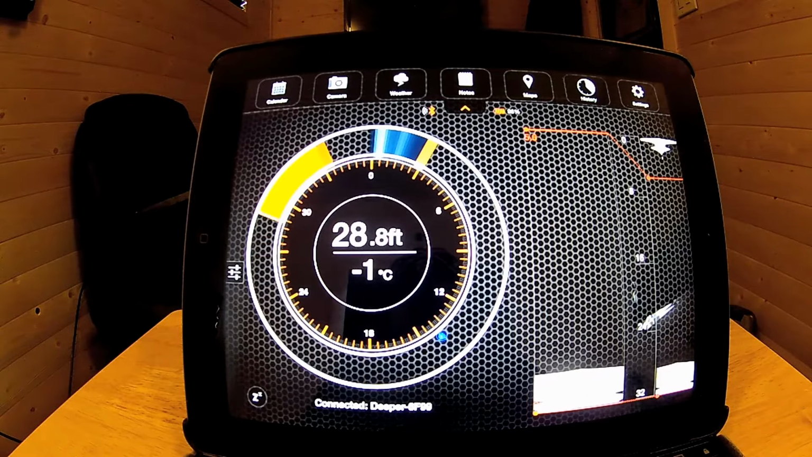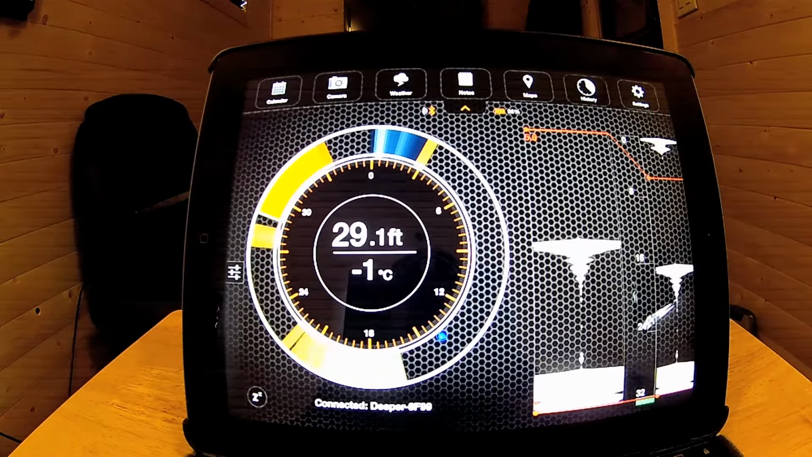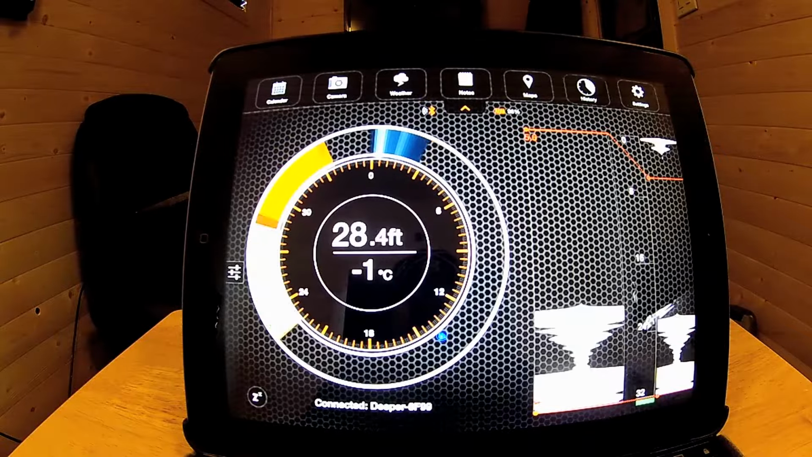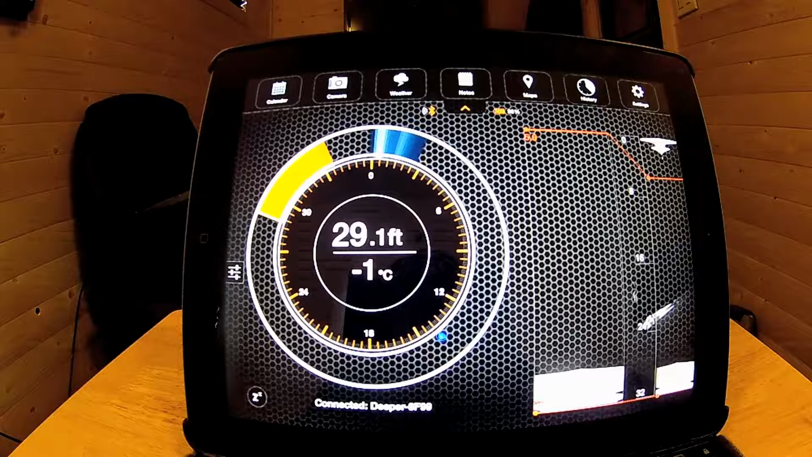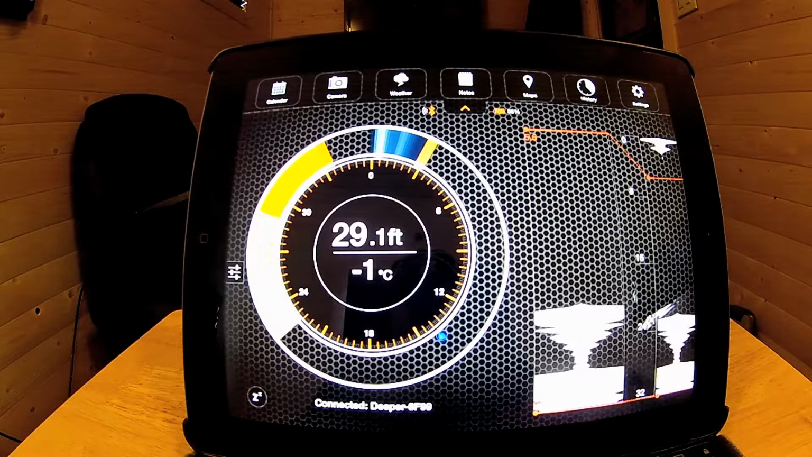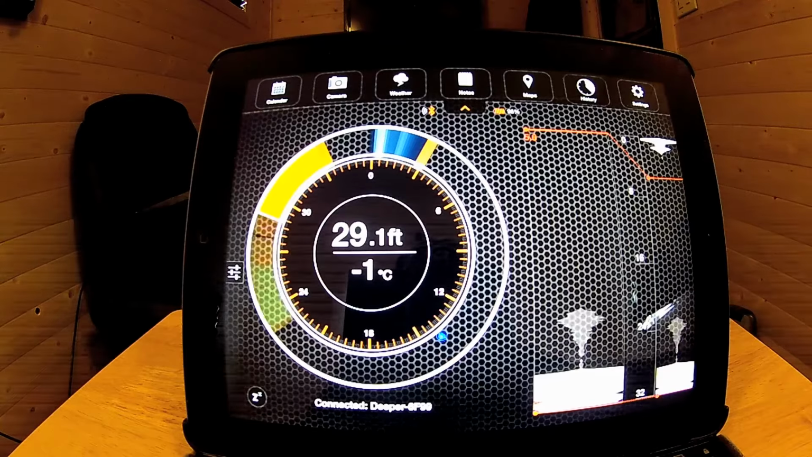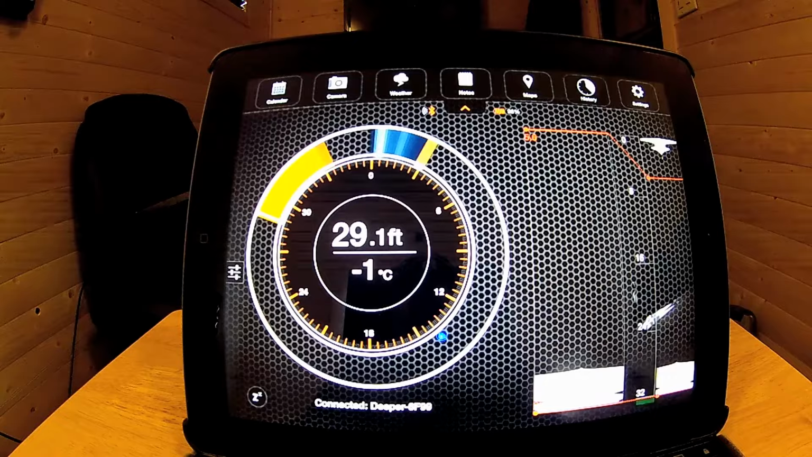I just turned on my Markham LX7, and what I'm running into now is the Deeper's picking up the sonar signal from that. So it gives it some interference. If you have a bunch of sonars close by, not a big deal, if you're by yourself running the Deeper. As soon as I shut it off, that's going to go away for us, and we're back to fishing.